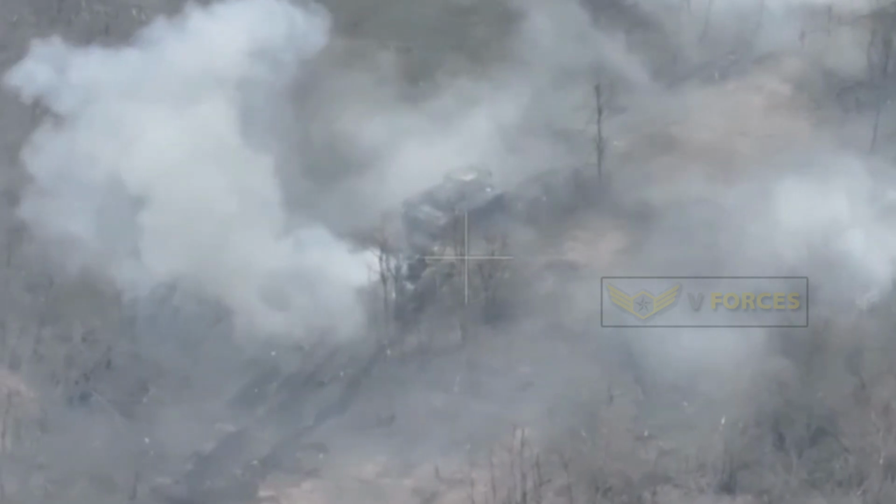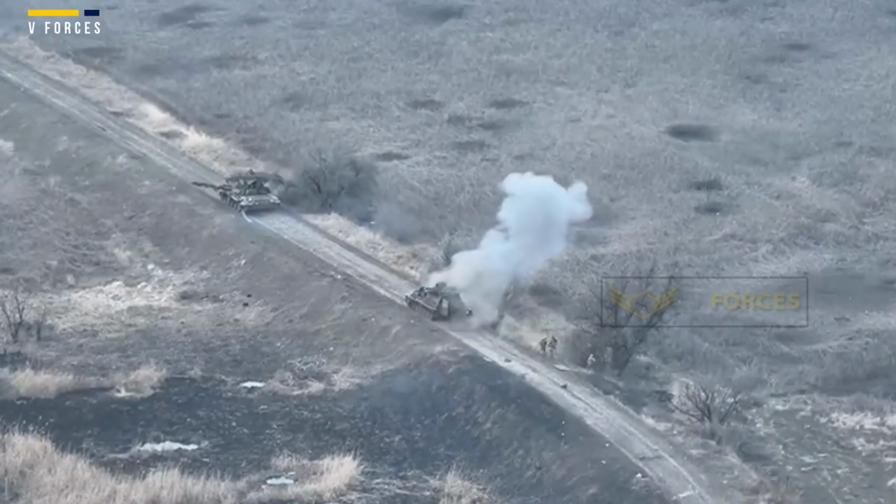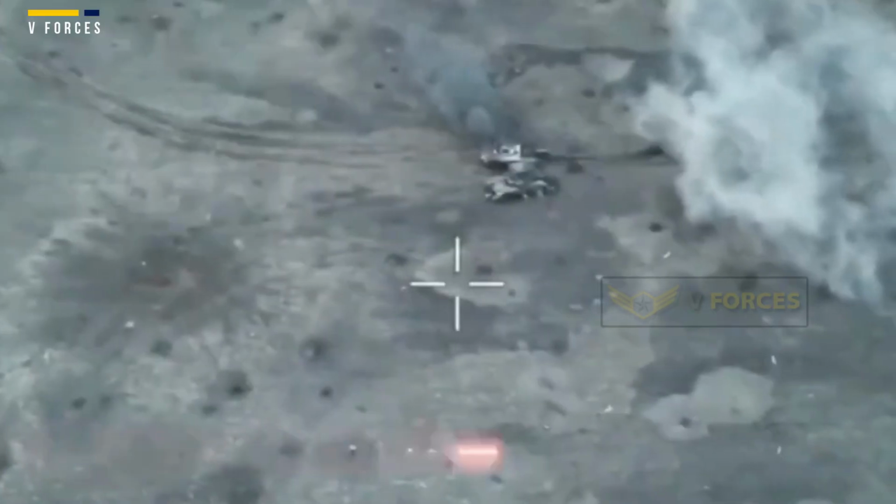The effective combat actions undertaken by the Azov Brigade likely resulted in not only the loss of enemy armored vehicles, but also inflicted casualties on the enemy forces who were aboard the IFV during the engagement.